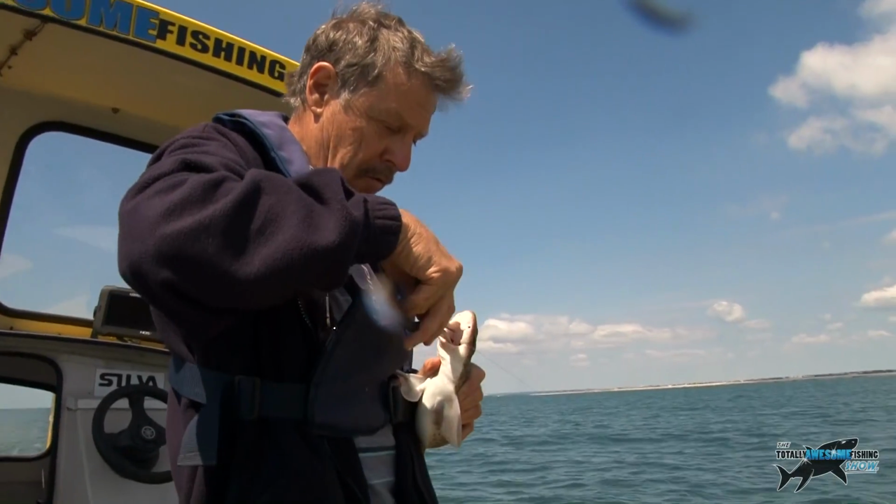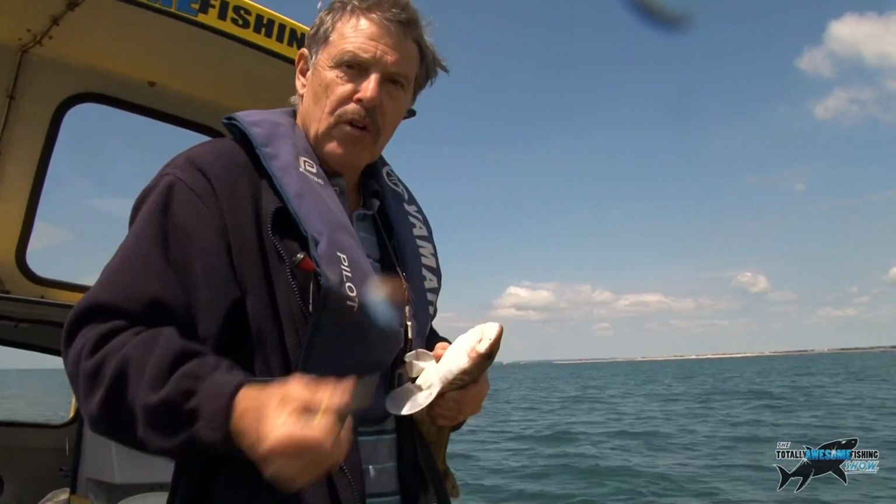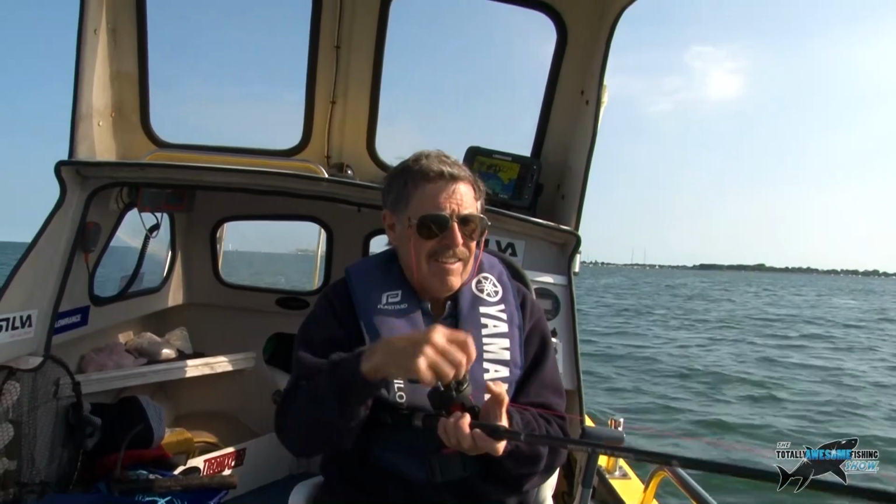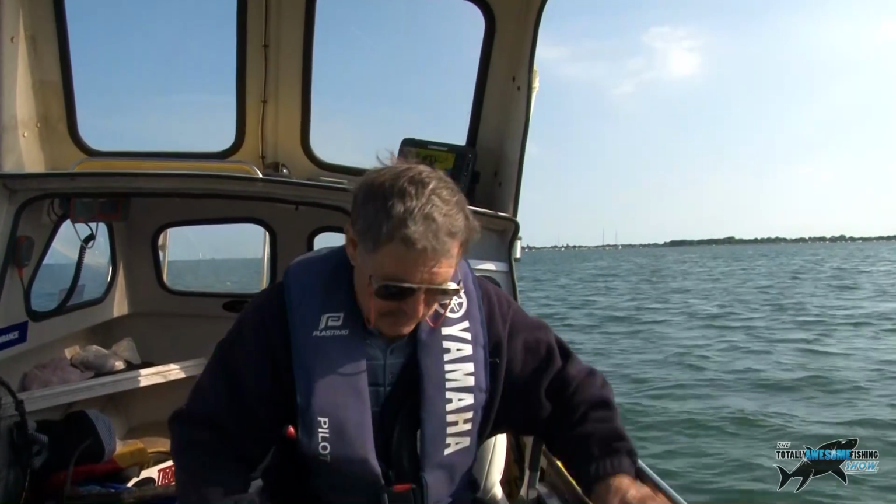Another tip, rather than digging around too much, use a pair of long nose pliers. It's much easier. Just nip the hooks out. You don't break your fingernails. That's it. Well, the wife definitely beat me today. Let's put that one away. And you know what the old saying is? If you can't beat them, join them.